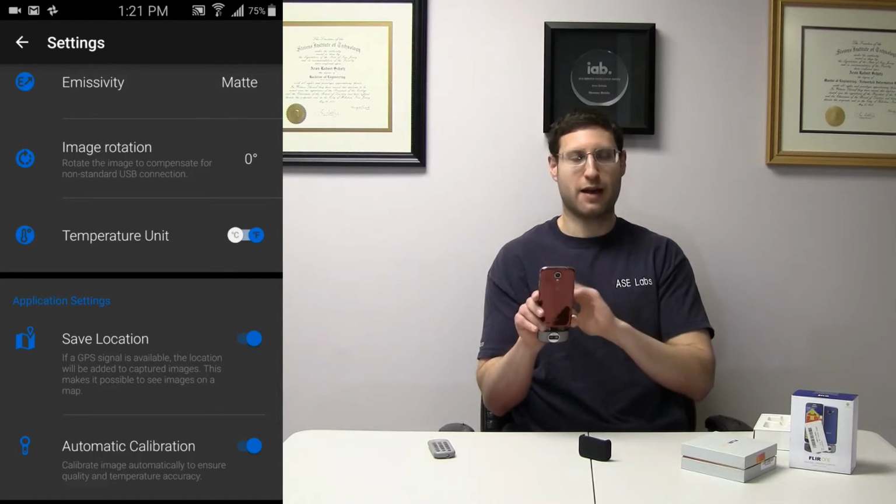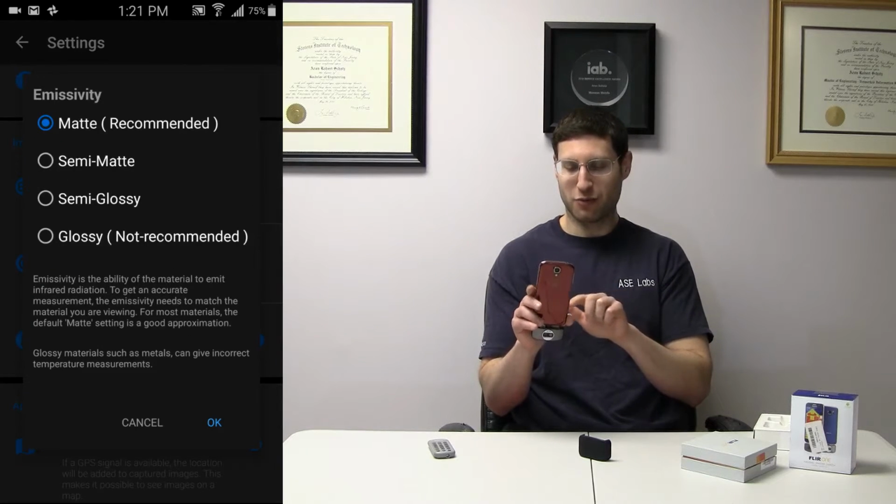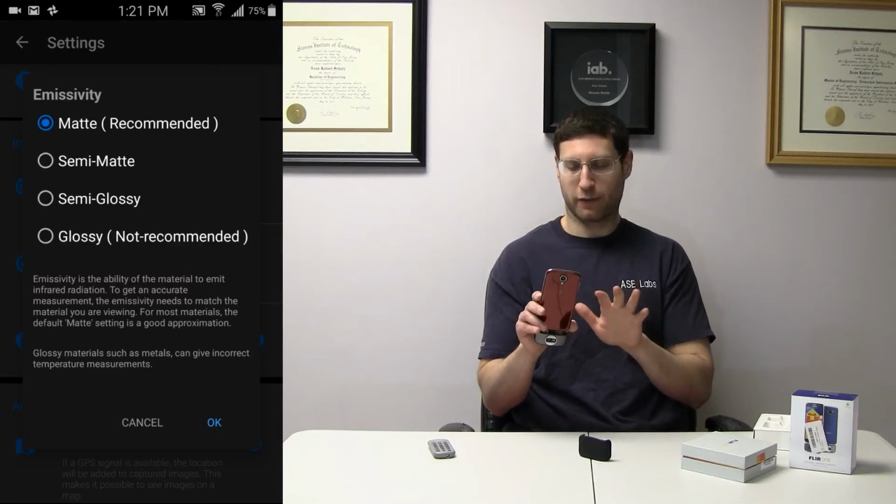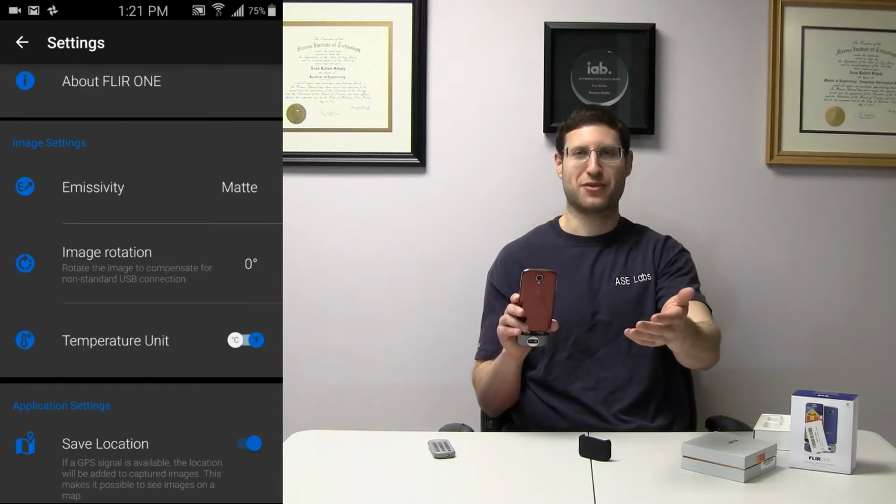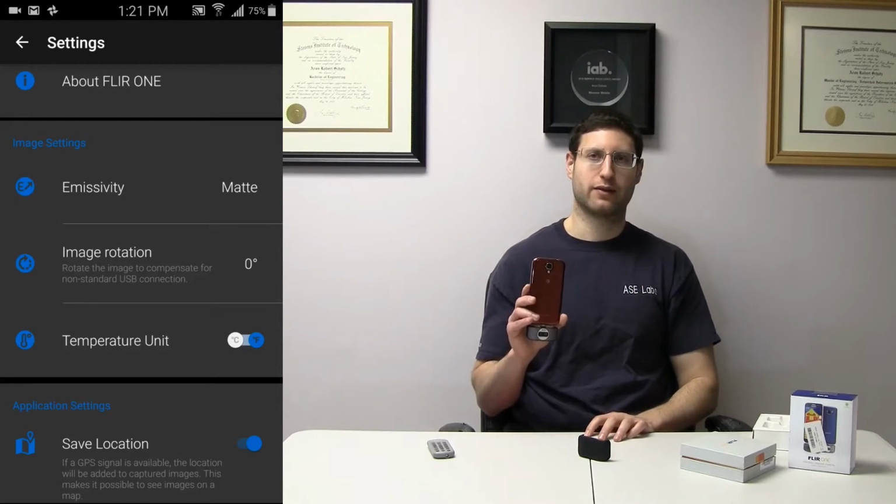If you wanted to do image rotation, you can do that. There's no reason, just leave everything there. Leave the emissivity, you don't have to worry about that, unless you're getting wrong temperatures. For instance, if you're facing a mirror, this is going to read your temperature. Whatever's in front is going to bounce off. This is infrared.